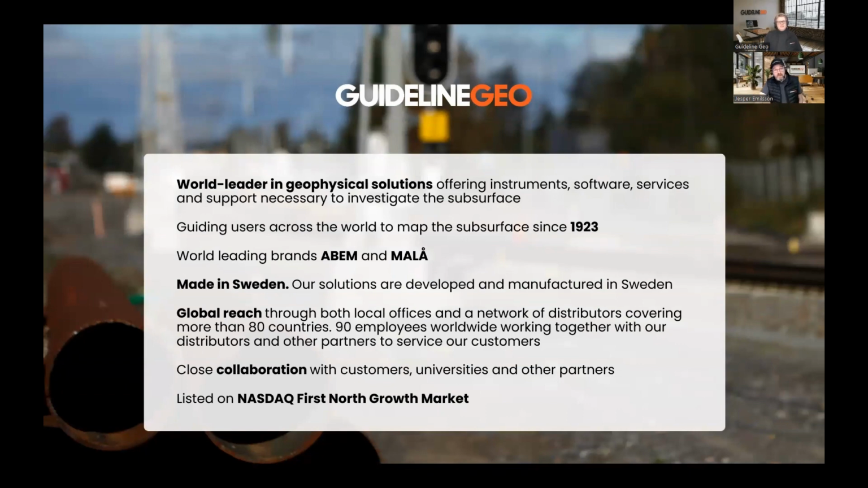And we have, throughout the years, we've been around for a while, since 1923. At least that is the first where we registered a company the first time and started developing officially equipment. So we are celebrating 100 years this year. And the two world-leading brands we have are ABEM and MALÅ. And last time I checked, we have at least active equipment on in all continents, including Antarctica. And we are a Swedish technology company, and we are doing our own research, development, and production.